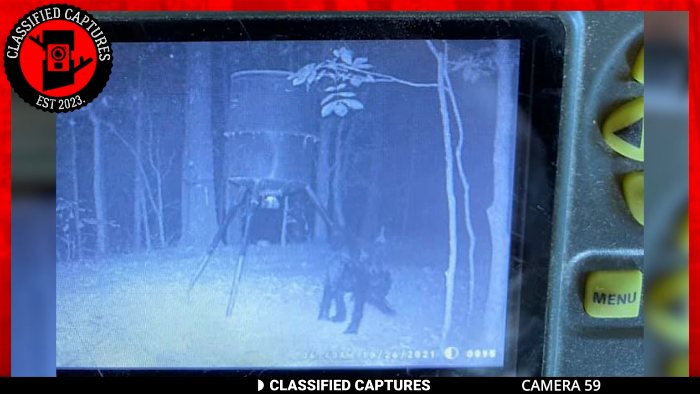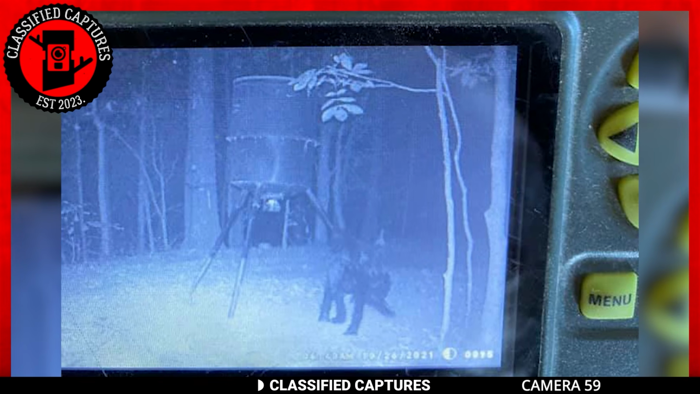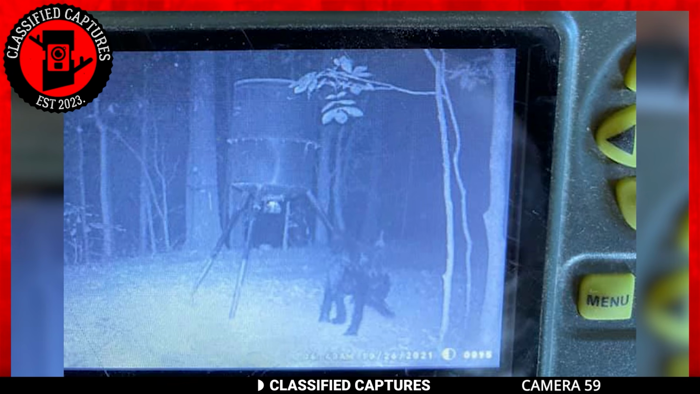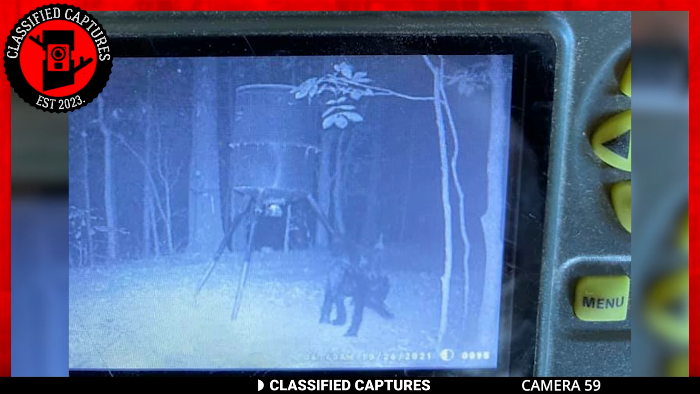There's a black creature right in front of the metallic object in the background. The uploader is convinced that's the demonic spawn, but it looks like one of those small species of dogs to me. But what do you think?